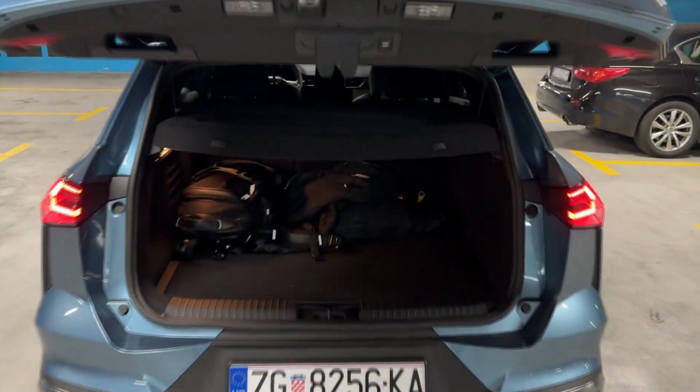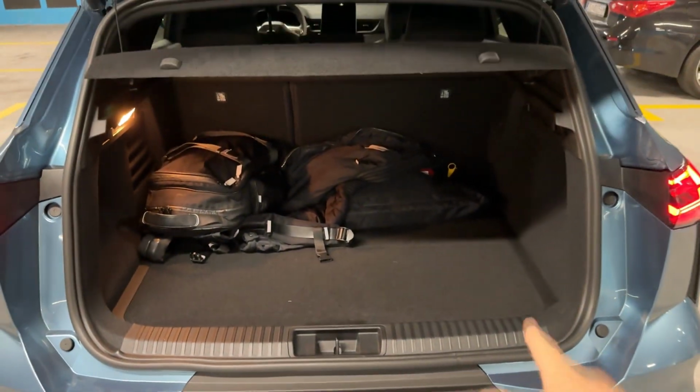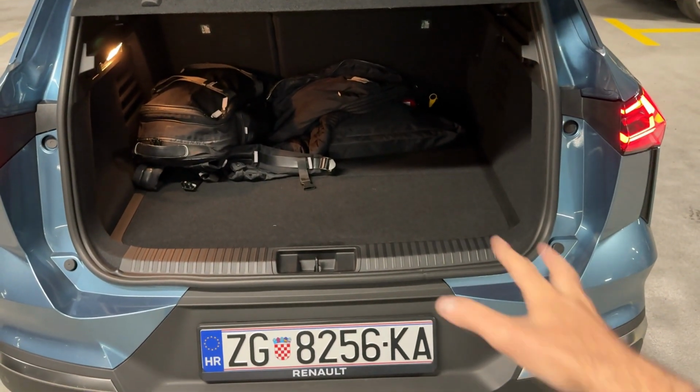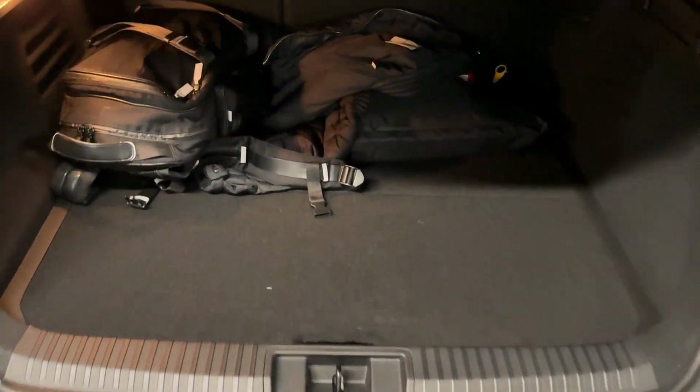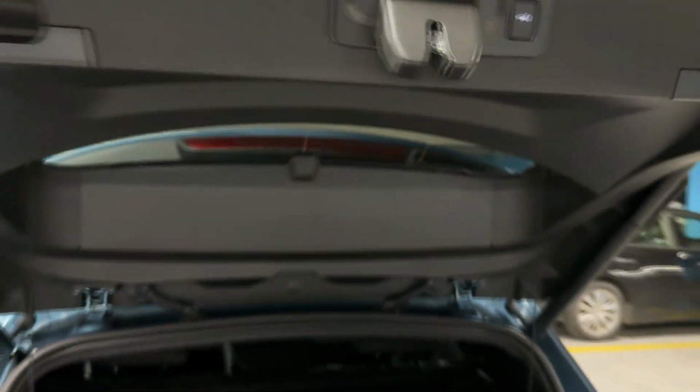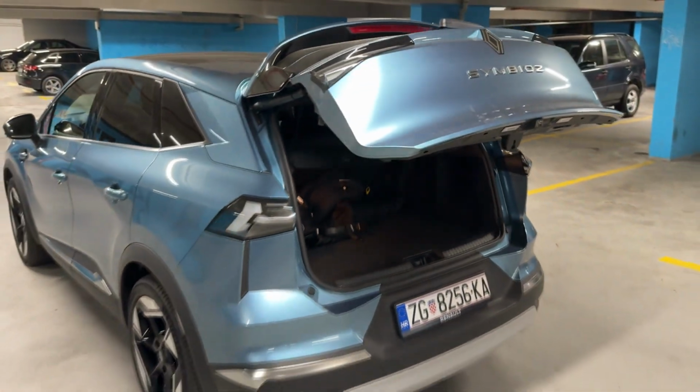And here we are greeted with lots of room, a modular trunk, as the rear bench can be moved. And then depending on that, you have a different number of liters here at the rear. And also look at this, the spare tire is here as well. So really practical car indeed. Let's press this, close the tailgate and we are ready to go.